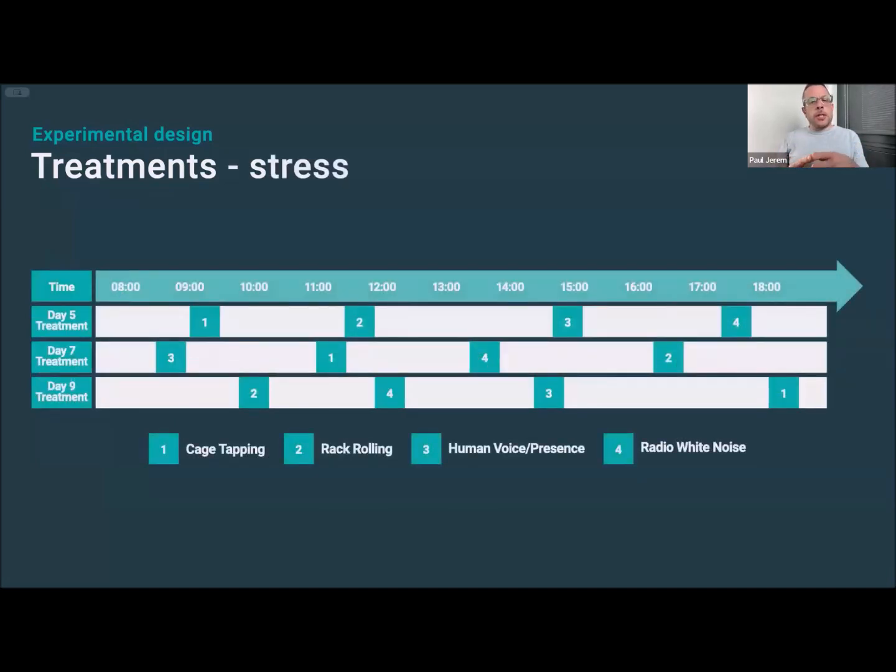So on acute stress days, there were 4 randomly timed and ordered 30-minute periods of stressors, 1 each of cage tapping, which is essentially running a pen along the cage bars to make a noise and vibration, which we also did with the adults, so we could directly compare those stressors. Rolling the cage rack backwards and forwards, human voice and presence, and radio white noise, all of which have been shown previously in the lab I'm working in to trigger a HPA response in adult birds. So we hope that they're all stressors.